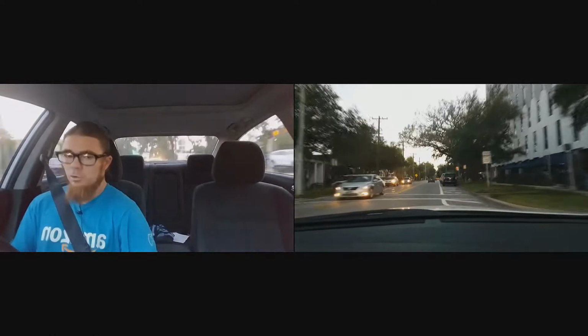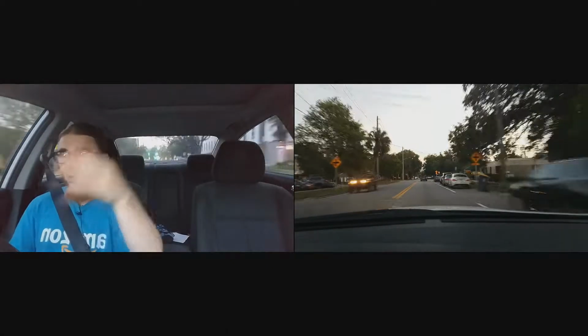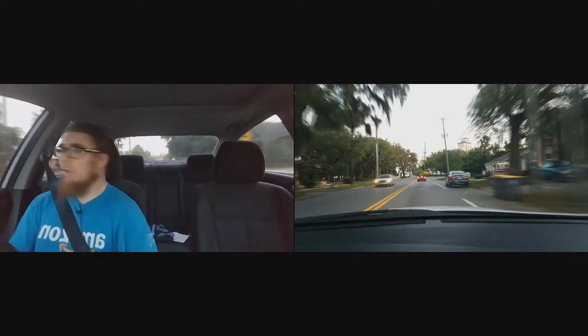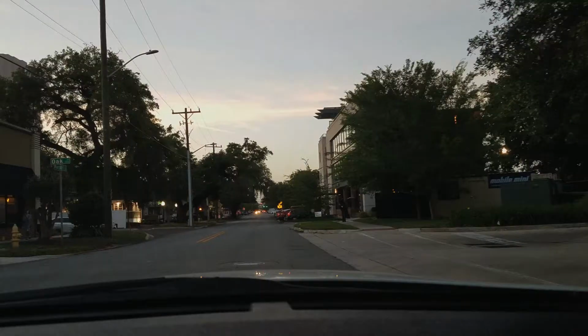And you might notice the roads get very narrow once you come down here, and all these people have to park on the sides of the road. And this is Riverside. So you see all these beautiful, nice, damn, that's huge. If that's a house, damn, that's baller status right there. I'll try to get it coming back.